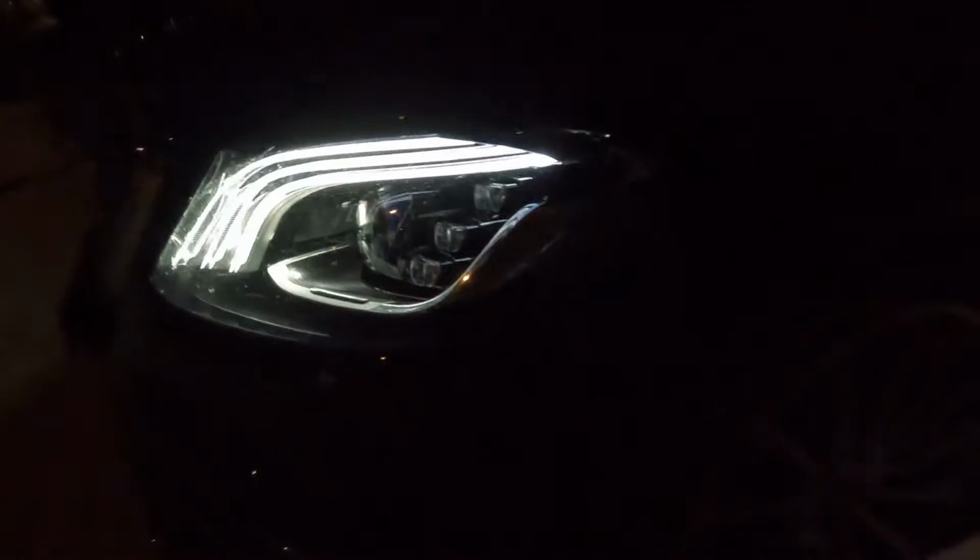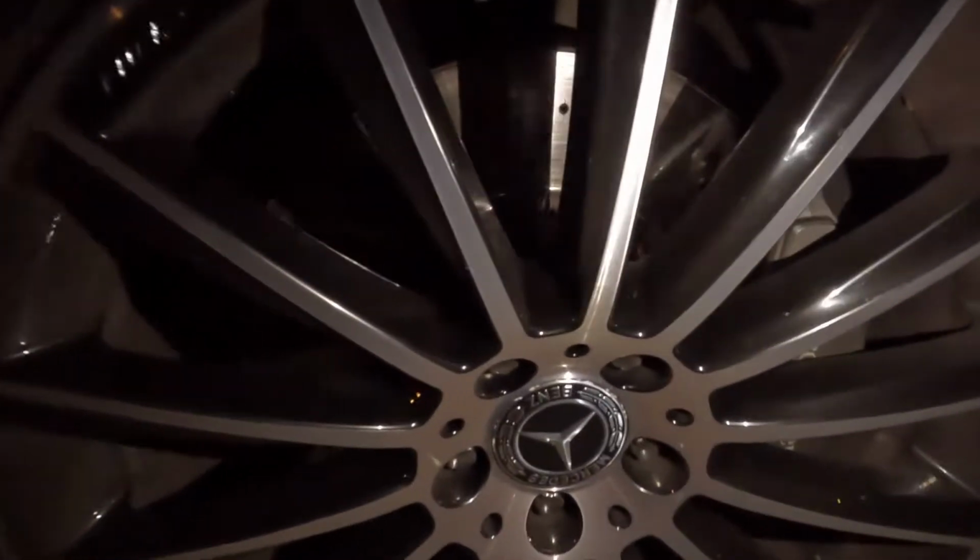This is the 340 HP 400 diesel model with 700 Newton meters and a 3.0 straight 6 engine. This is the long wheelbase, as you can see here. And we have this beautiful multi-beam LED and these AMG wheels. We've got the brakes of a real AMG here. Those are AMG sport brakes. I hope you can see it.